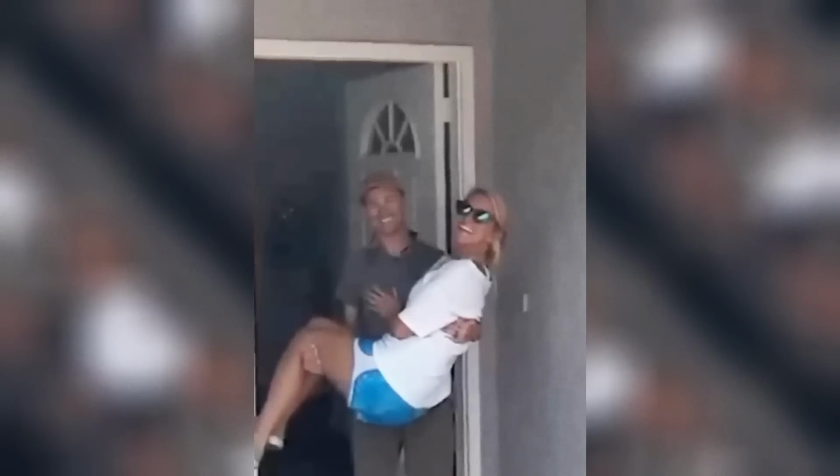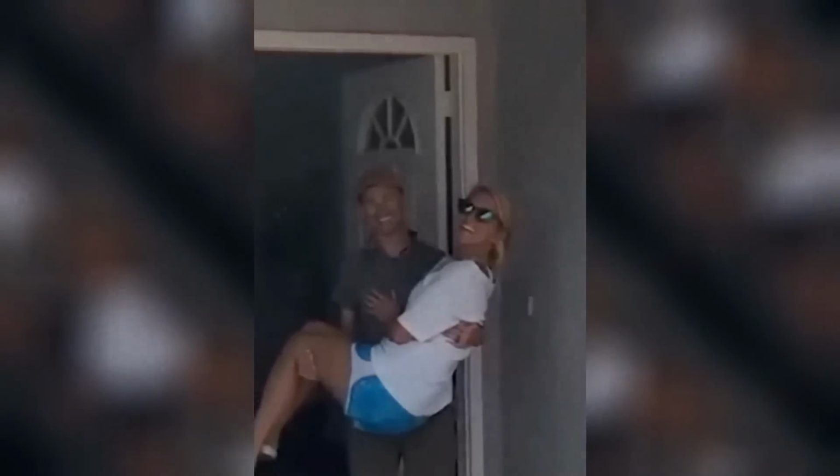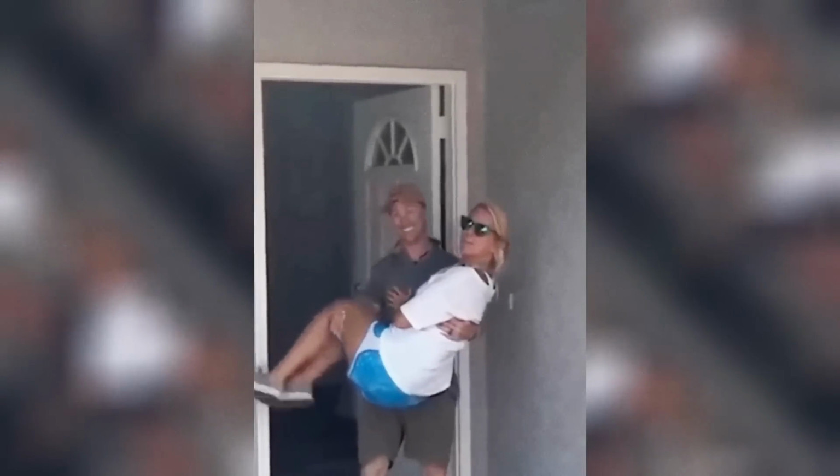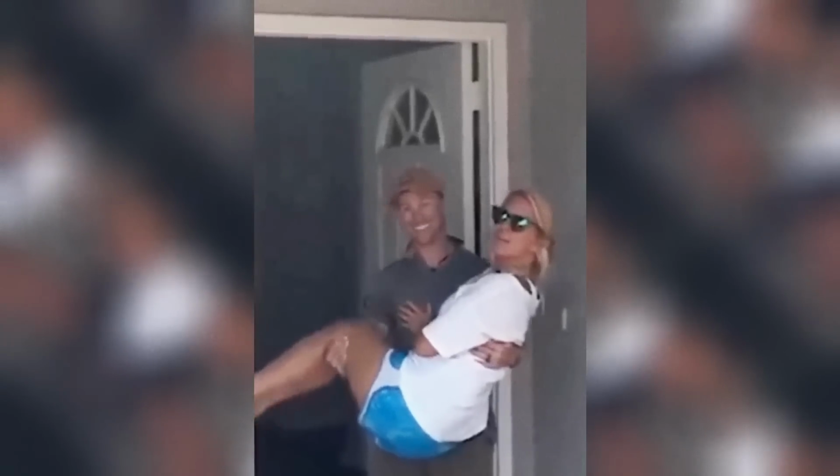An Instagram user by the name of Lauren Orange shared a video that seemed innocent at first glance. A couple standing in front of a door, enjoying a happy moment together. But upon closer inspection, something unnerving was caught on camera. In the background of the house, a dark figure with long hair can be seen quietly slipping into the room.